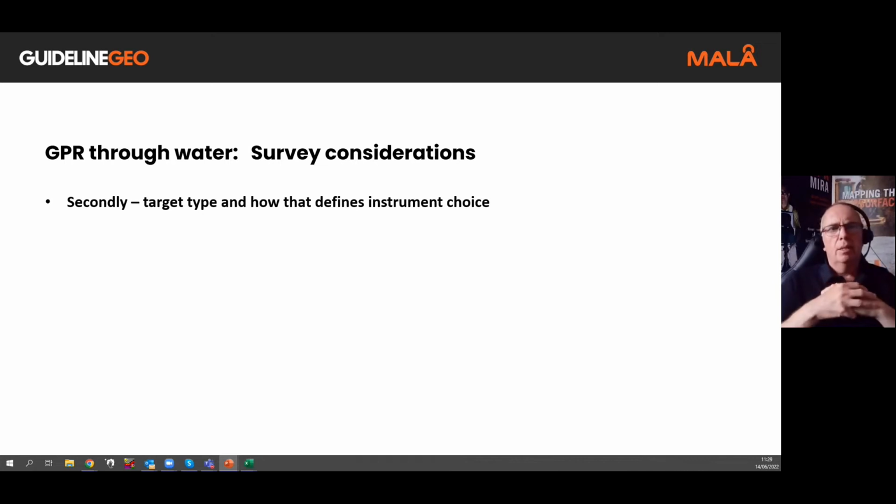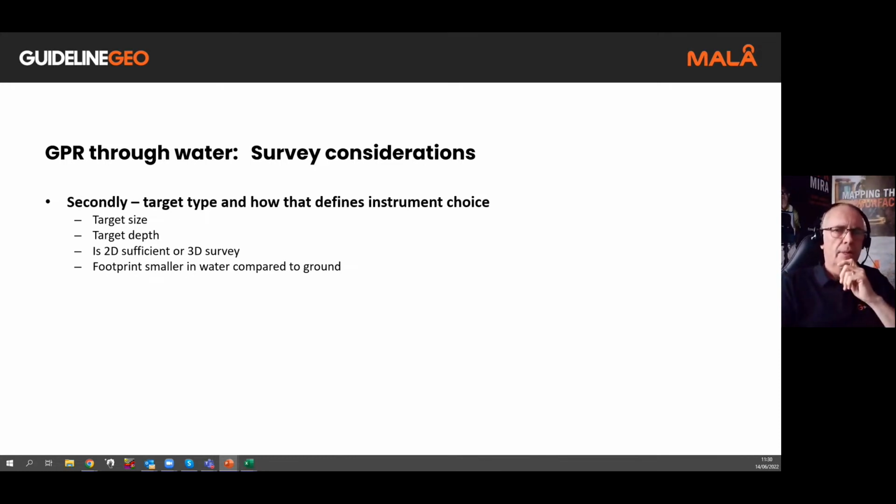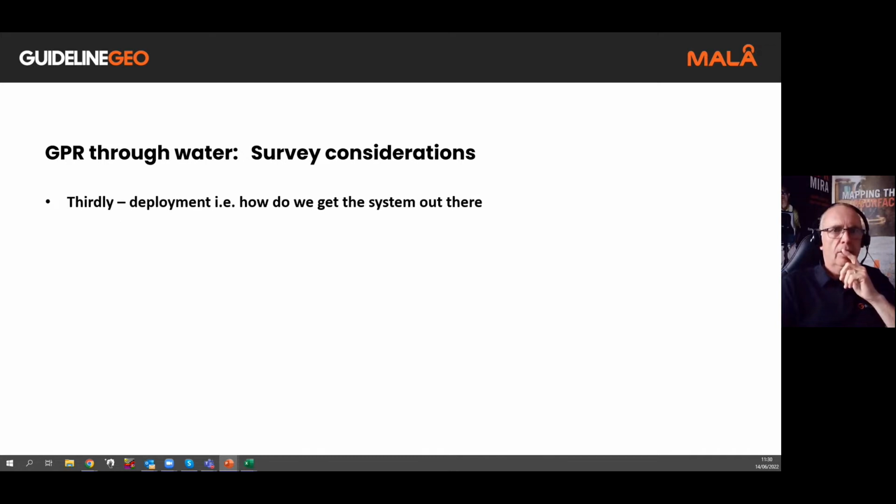Secondly, we need to take into consideration the target type, and that may be how we define the instrument choice. So we're looking at target size, target depth. Is it sufficient to just do 2D, or do we need to do a 3D survey? Remember that the footprint is much smaller in water compared to ground construction. And thirdly, how do we get the system out there?